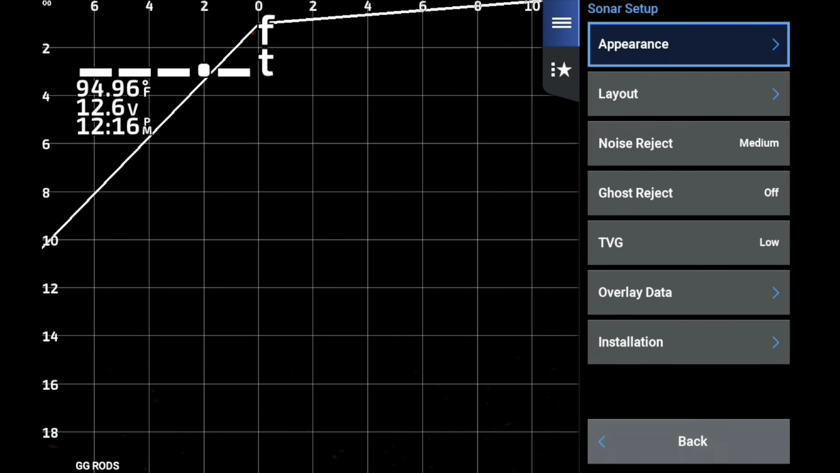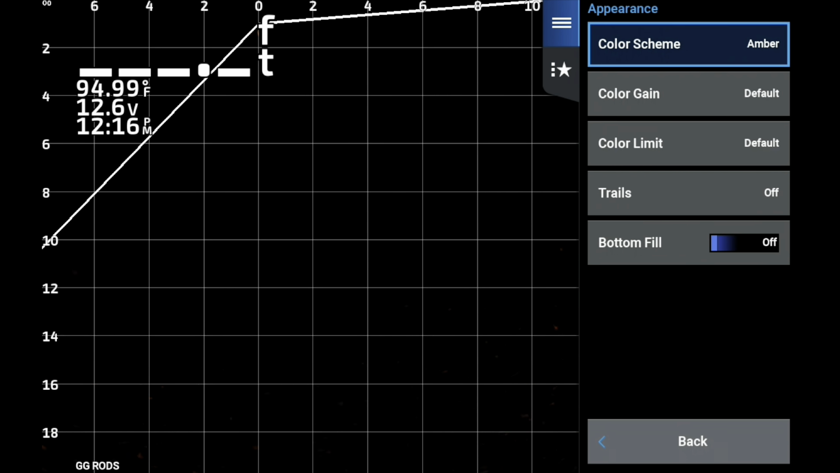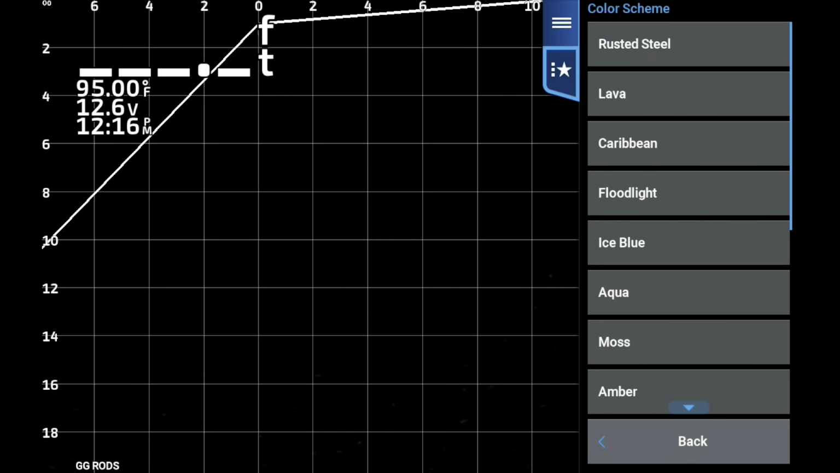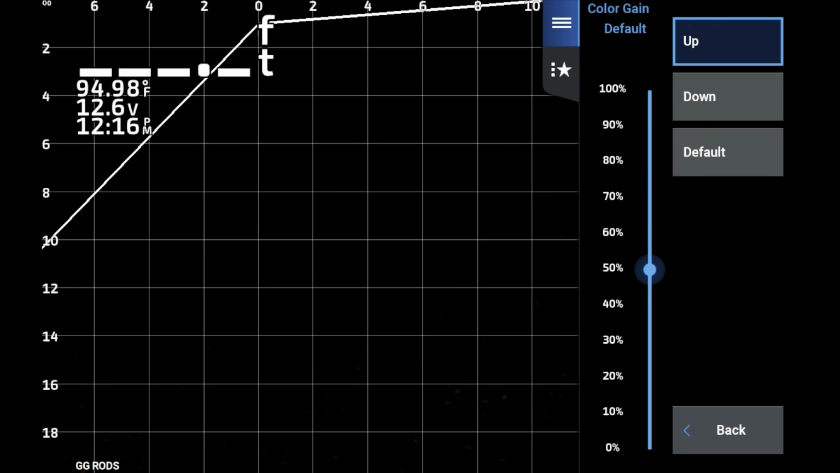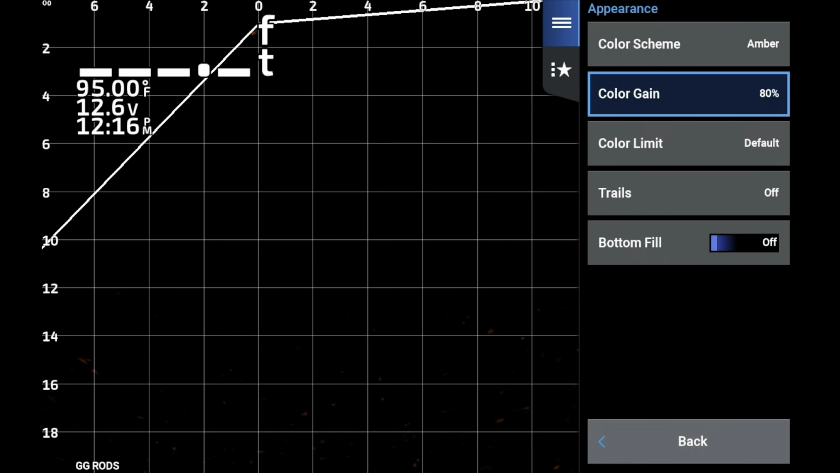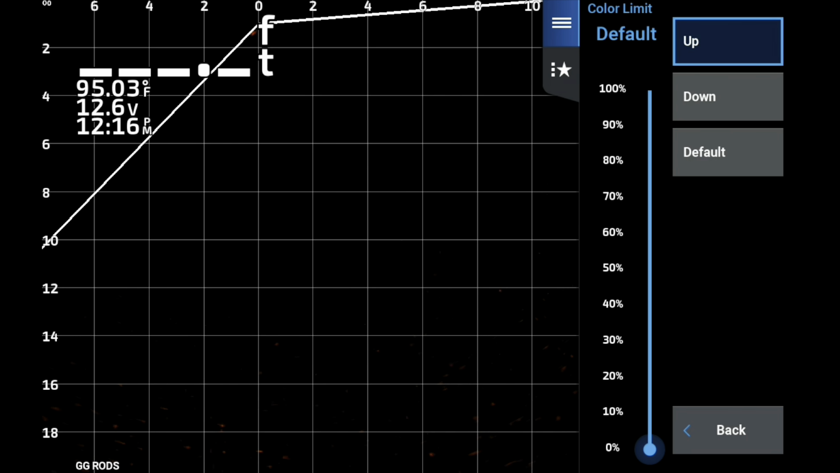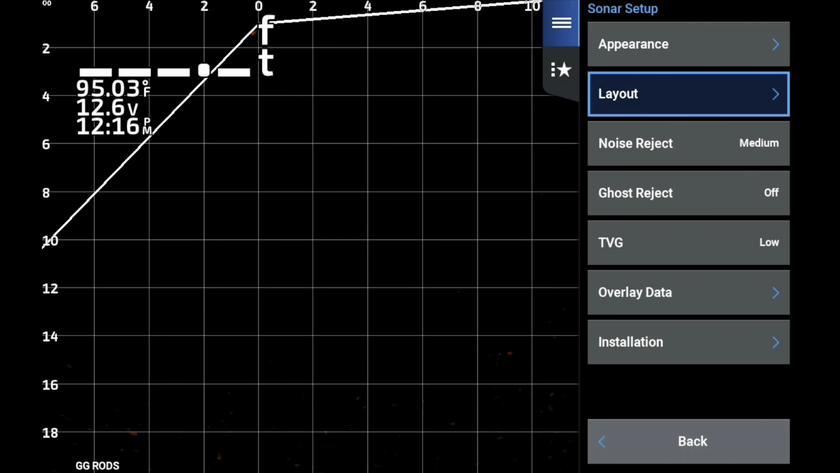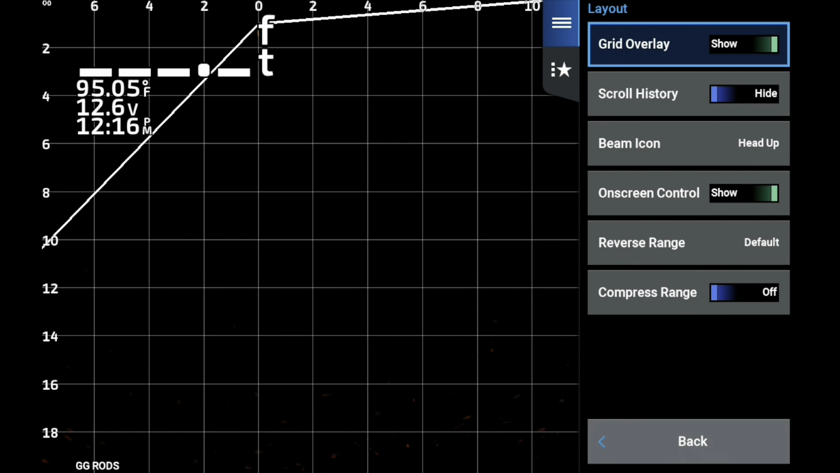But let's go through what the Livescope adjustments are. First of all, they fixed the thing where it was saying sonar module not found. They fixed that. That was a big complaint. There's no new colors or anything like that. You go through all of those. And as we're going through here, I went ahead and reset all my stuff. I love 80 color gain. I like 0 color limit. In most situations, I have been known to use it a little bit when you get the pollen, and I've had some videos on that. I just wanted to go through all the different things here. Layout, nothing really has changed.